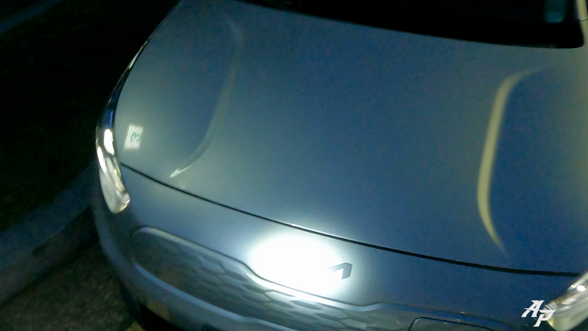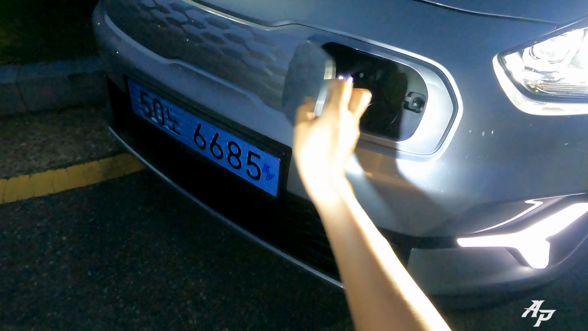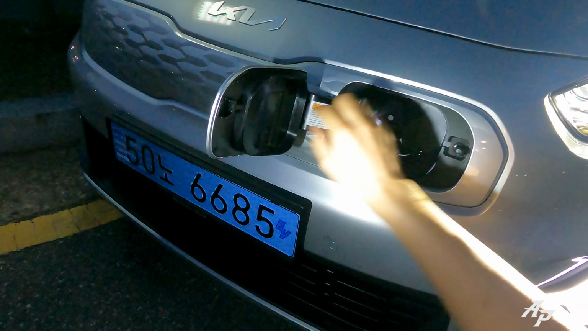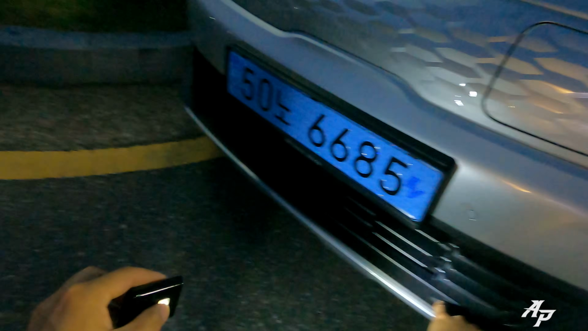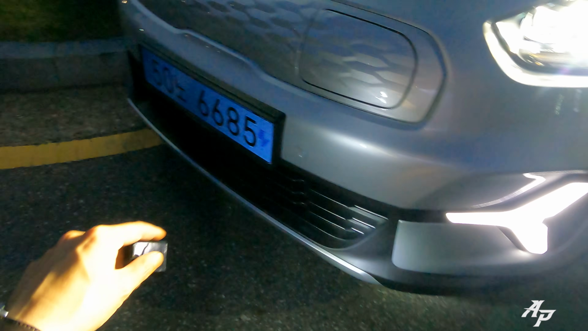It's got a new Kia logo and grille pattern here because this is all electric. It's got the charging port up here. Supports up to DC fast charging, so pretty good. They even give you this light up here, so you know where to hook it up. Oh, nice, motorcycles going on. Skid plate on the bottom, and this radar sensor for the adaptive cruise control.